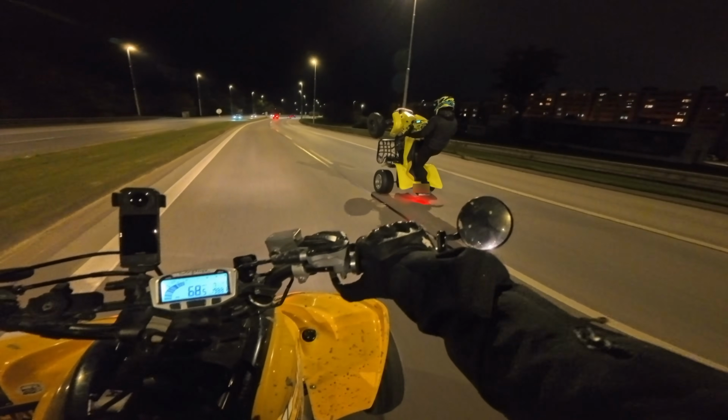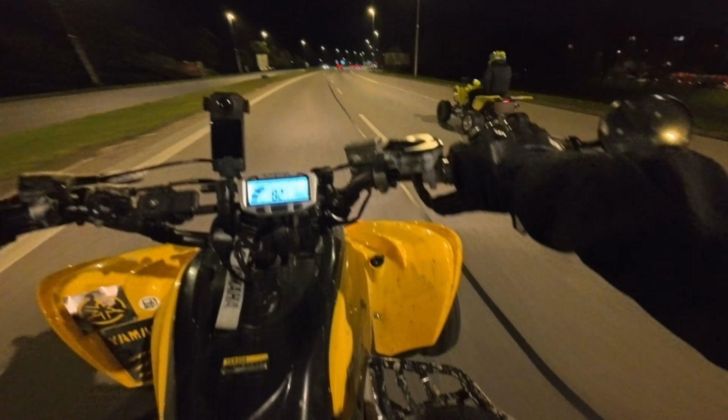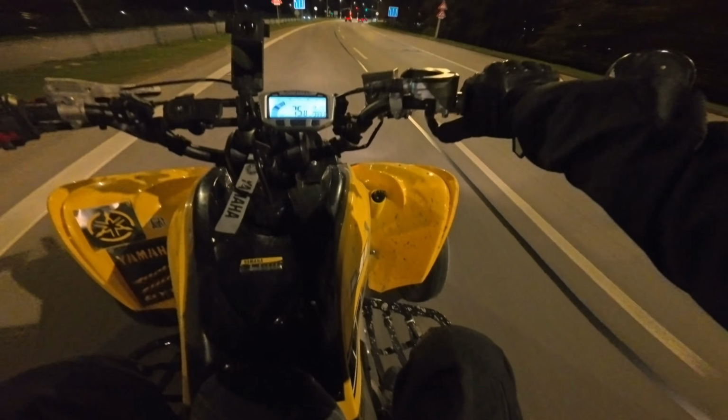Becky's riding on the back wheel like a pro. Straight up legend. Every wheelie is perfectly controlled, totally effortless. I don't even know how he does it. It's a whole different level.